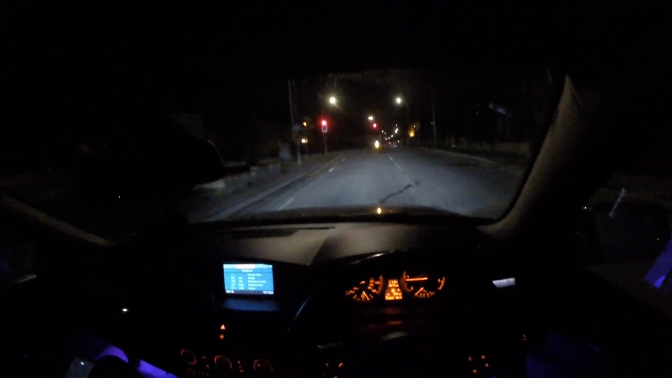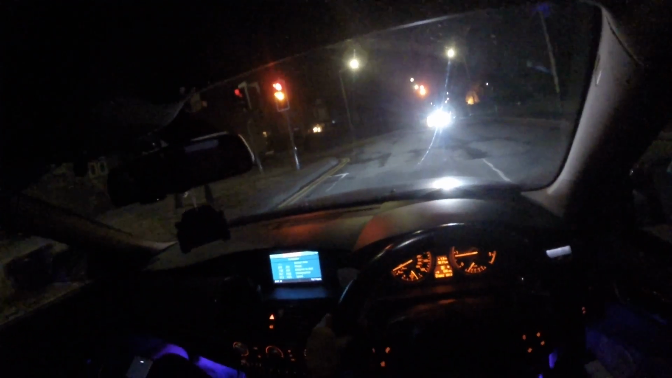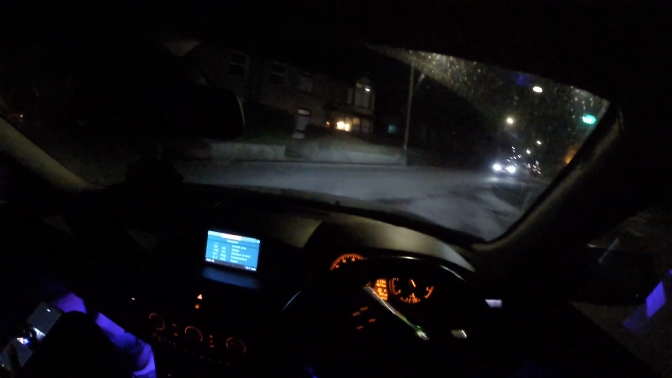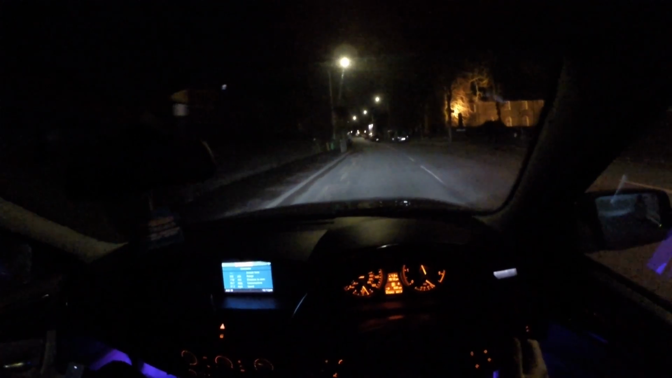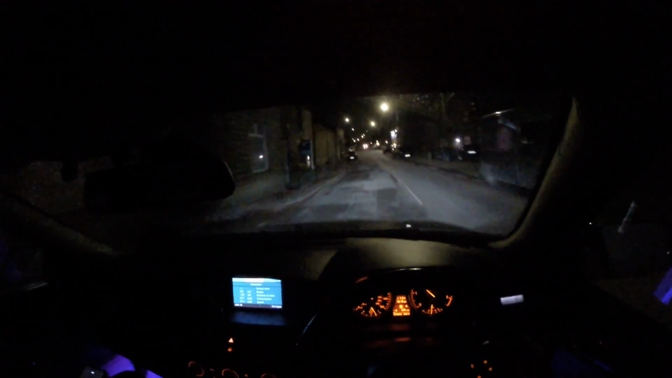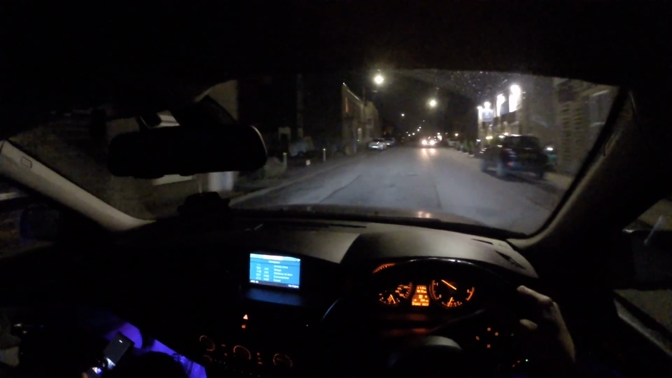Right, we'll do a bit of a motorway drive. What the fuck? I thought he was gonna go then. This is a bit of a narrow road. Should be alright. People will give you way.